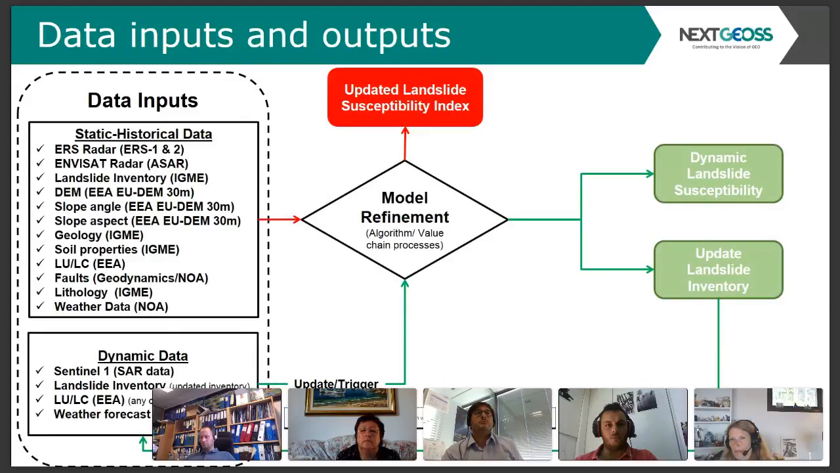Now, this is the process of updating the landslide susceptibility index. Notice that the dynamic data here are the Sentinel data and the weather forecast data. We can also have the landslide inventory that is updated from in situ observations, and this will be done by the end user. And also we can have even the static geospatial layers be dynamic, in terms of updating the land use land cover after a severe forest fire, which is an important parameter for landslides.